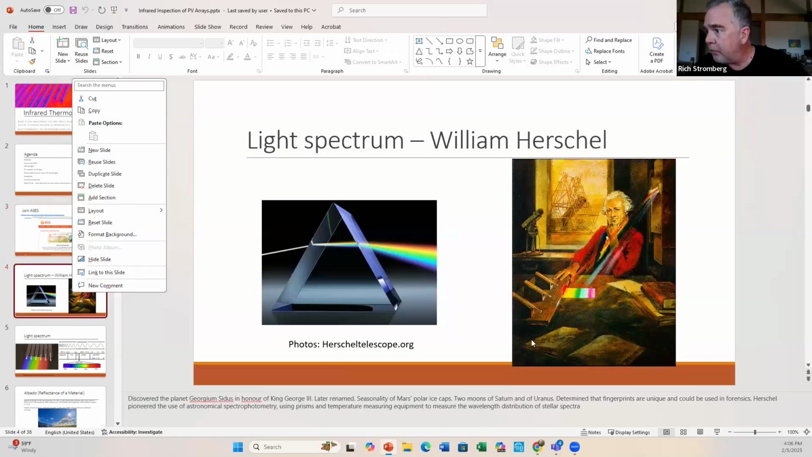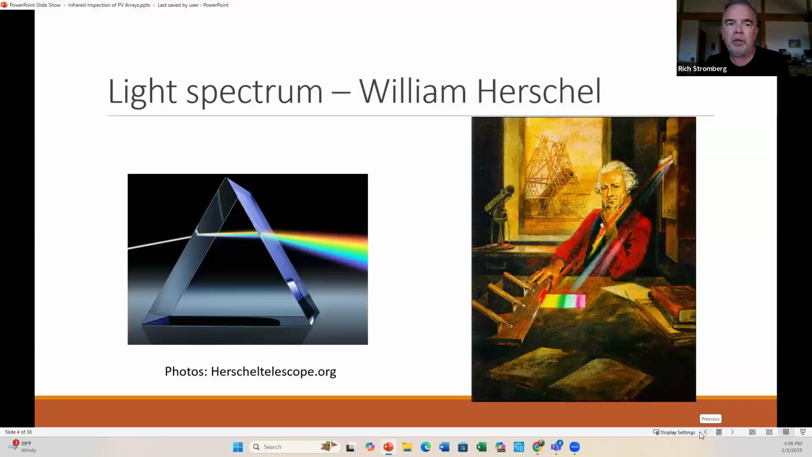Now I wanted to talk about, in fact, here I'm going to switch over to a little bit larger screen here. So I think some of you might have heard of William Herschel. He was a scientist in the late 1700s, early 1800s, actually studied quite a few things. He worked a lot with optics. He built telescopes, and he's probably best known for discovering a planet that he called Georgium Sidus after King George III. That didn't last, so you know the planet as Uranus.